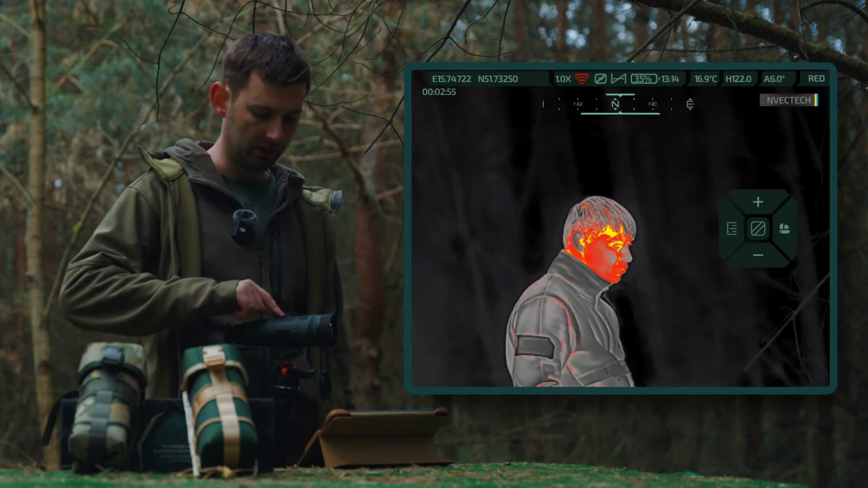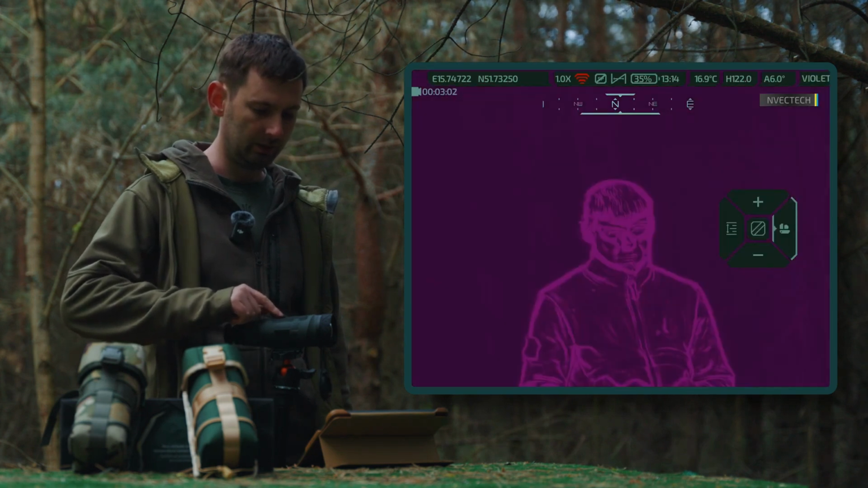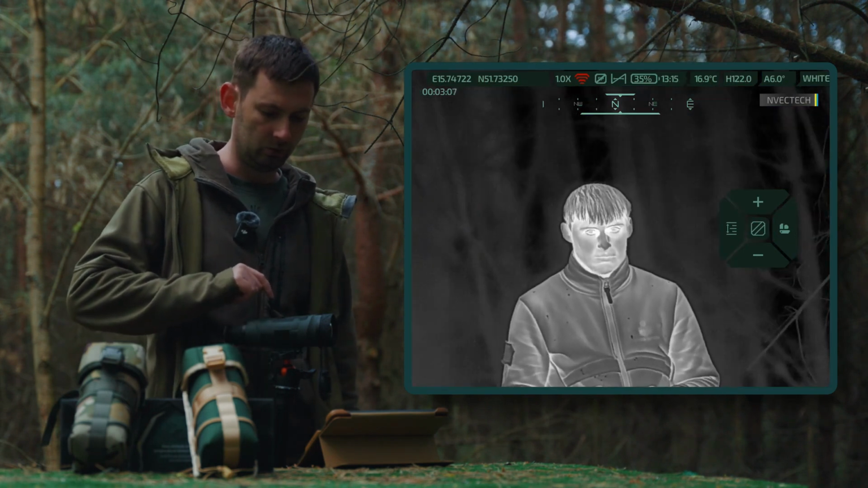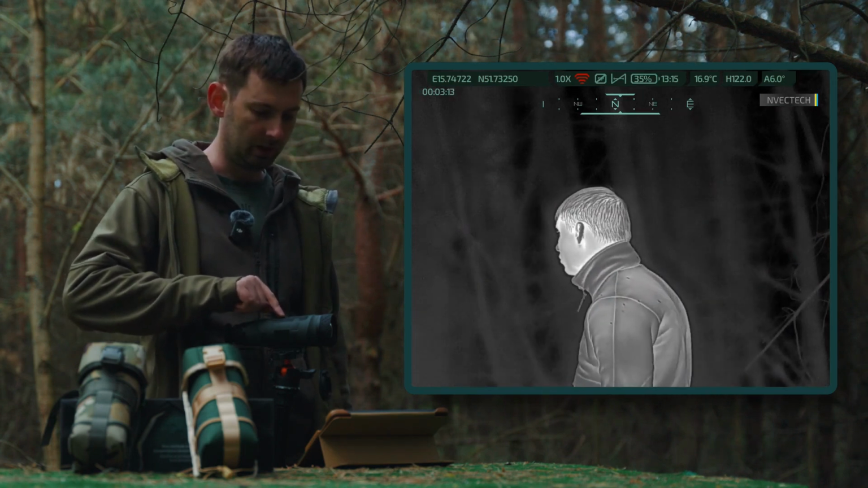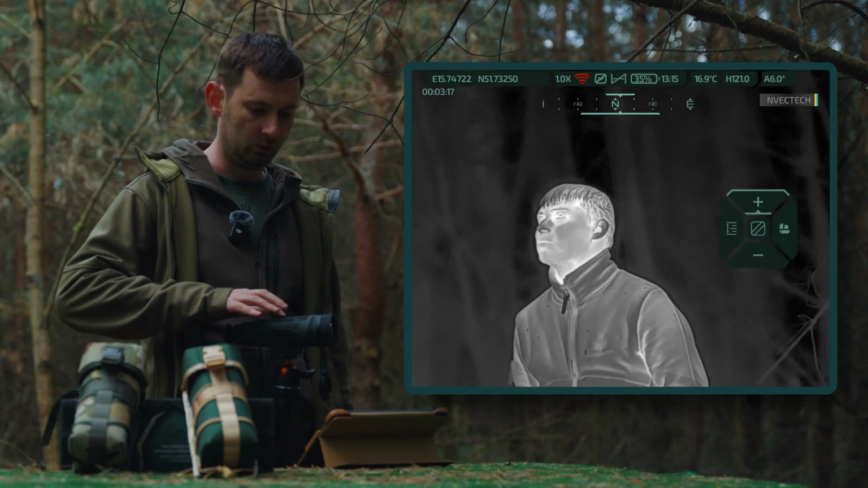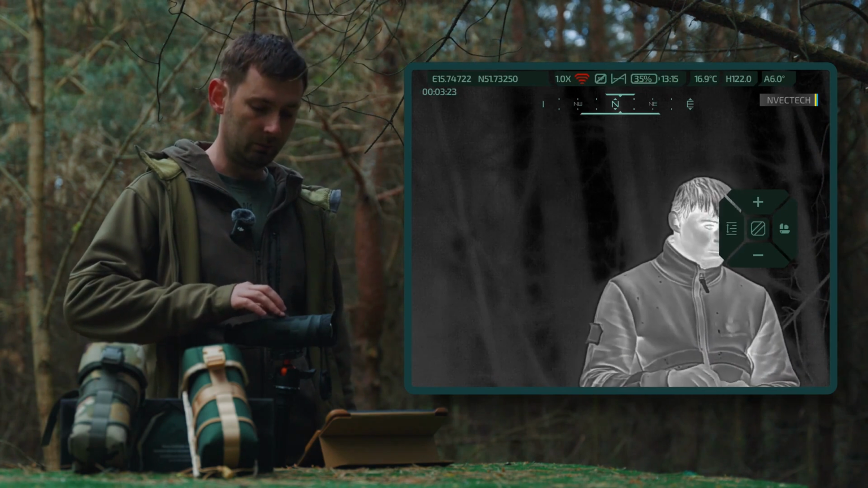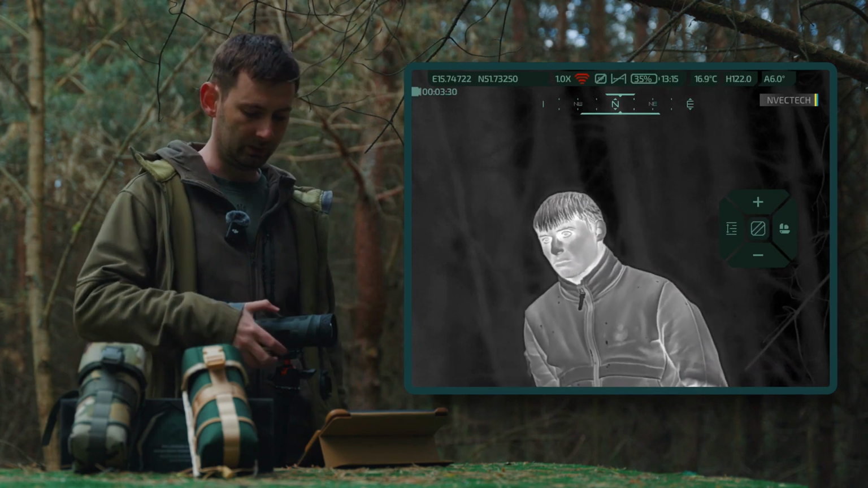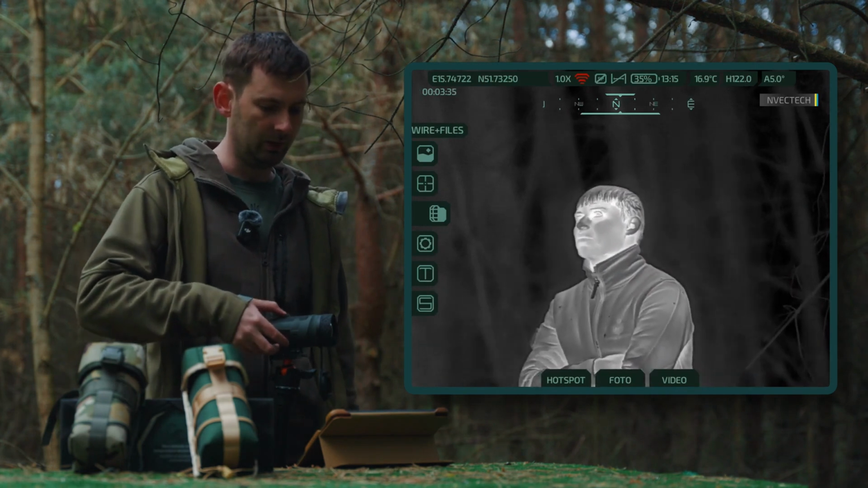If you hold it for more than 3 seconds, you enter a special palette mode, meaning contour palettes. Another 3 seconds, and the palettes return to normal. To the left, if you press briefly, nothing happens. If you hold it down for a long time, the rangefinder is activated. Forward and backward is digital zoom. The center of the joystick triggers the shutter. Everything is very straightforward. A double press on the joystick takes you to the main menu.